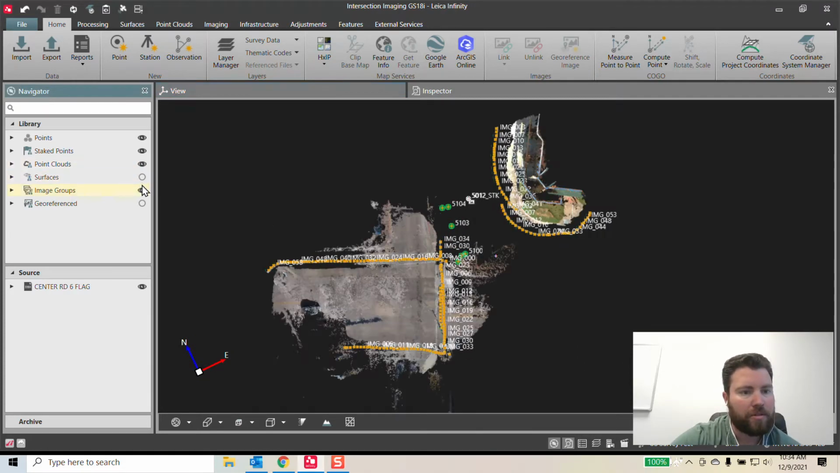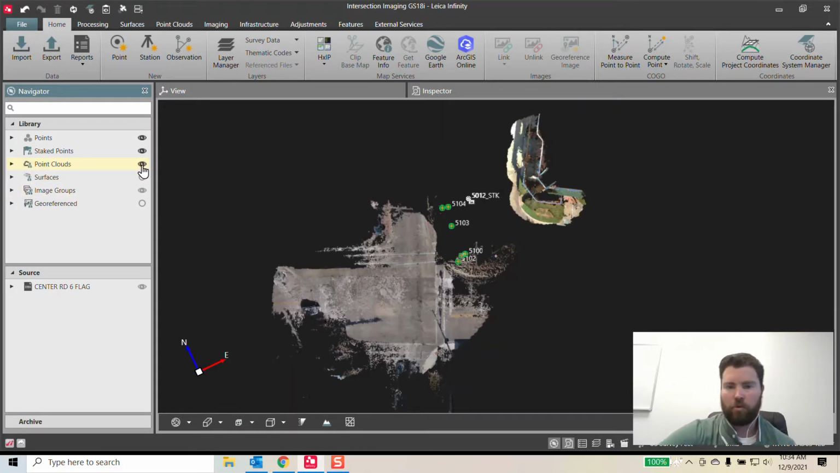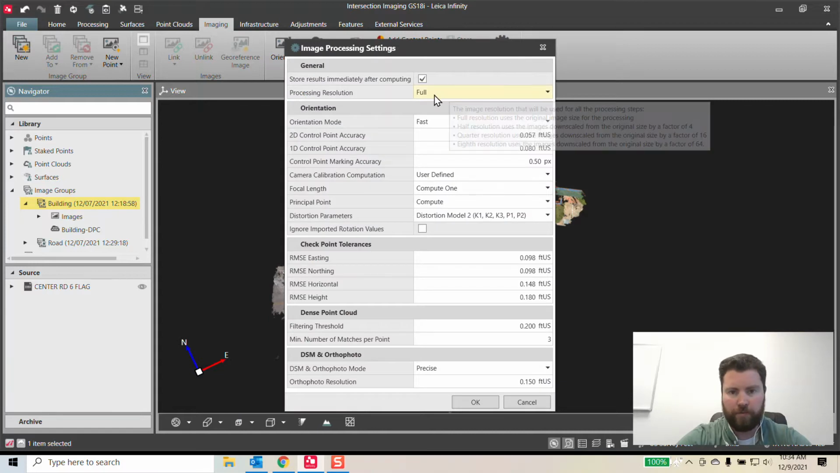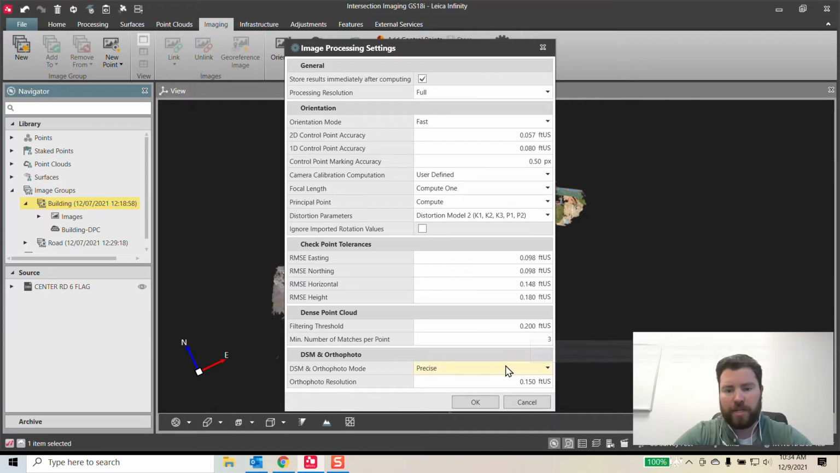Let's turn on our point clouds. I'll turn off my image group so we can get rid of the walks, but we'll turn on just the point clouds. Infinity has full post-processing capabilities with photogrammetry data. Up here in your imaging, you can click on your point groups and tell it to create a dense point cloud. This was all done with the full resolution. I wanted to make sure I had 3 pixels per match to a quality of 2/10, not super tight, but I could have easily tightened that up. I just wanted to see what I could get.